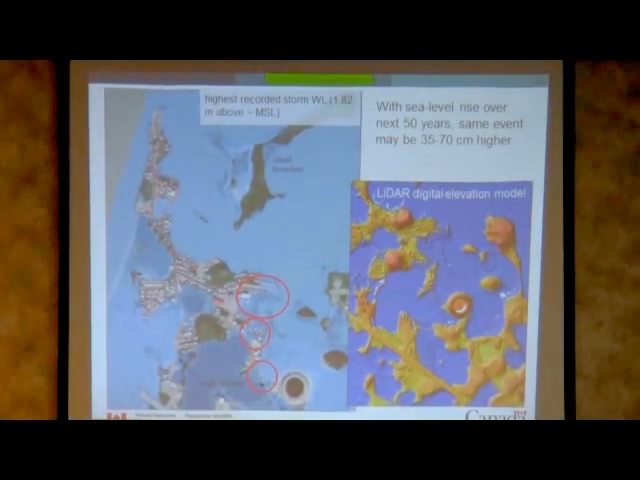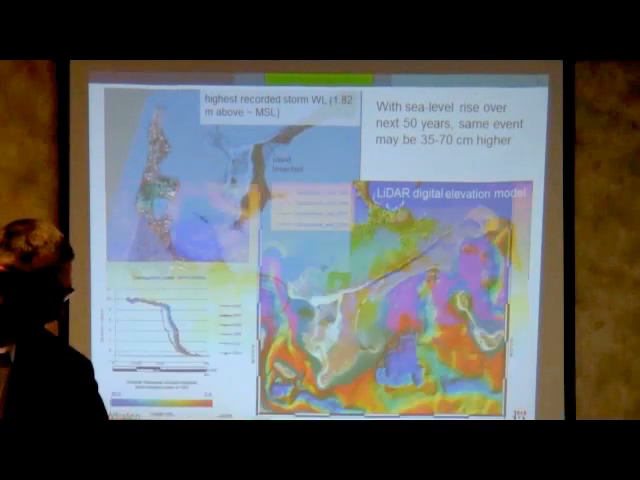The coastal group, and Don Forbes, by the way, is one of the leaders of this group, is also modeling the effects of climate change and potential impact of flooding on coastal communities and infrastructure. This is an example of what would happen to Tuktoyaktuk if sea level would rise 70 centimeters and a highest observed storm would hit it. So basically most of the settlement would be flooded and the Tuk Island would be breached, which would be a huge hazard for the port.